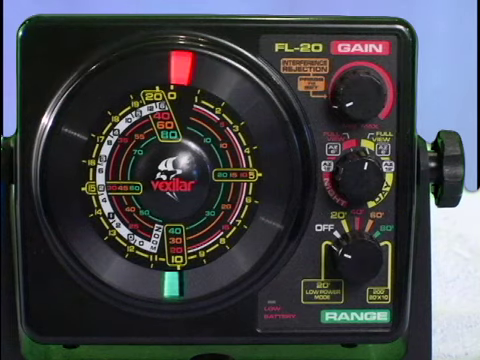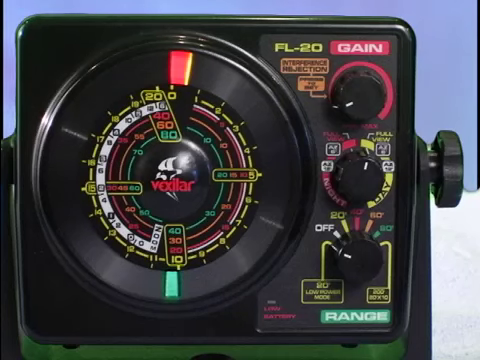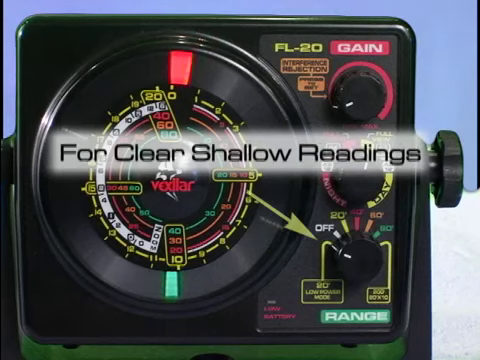Also, notice the 0 to 20-foot low power range setting. This sets the range to 0 to 20 feet, but with the output power of your unit reduced by 50%. Now, when you're fishing in waters with lots of weeds, or maybe even large schools of fish, you will find that the lowest setting on your gain is simply not low enough to clearly understand the signals below. With the 20-foot low-power mode, you can cut the output of your unit by 50% to make it easier to find true bottom in the weeds, or to make it easier to find your bait within a school of fish.